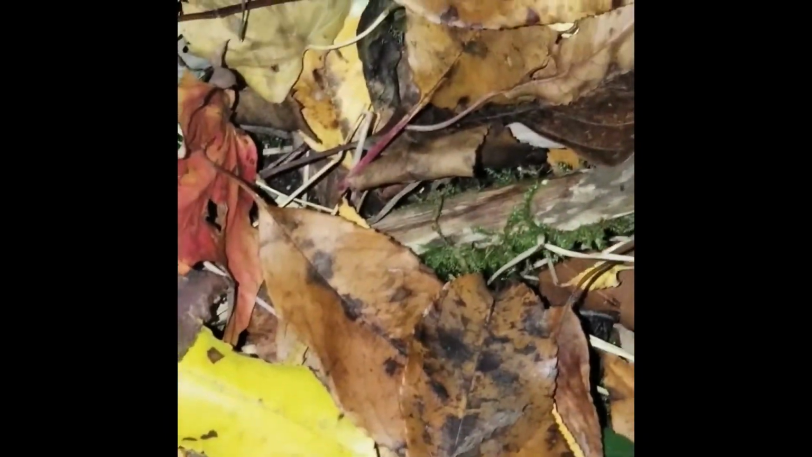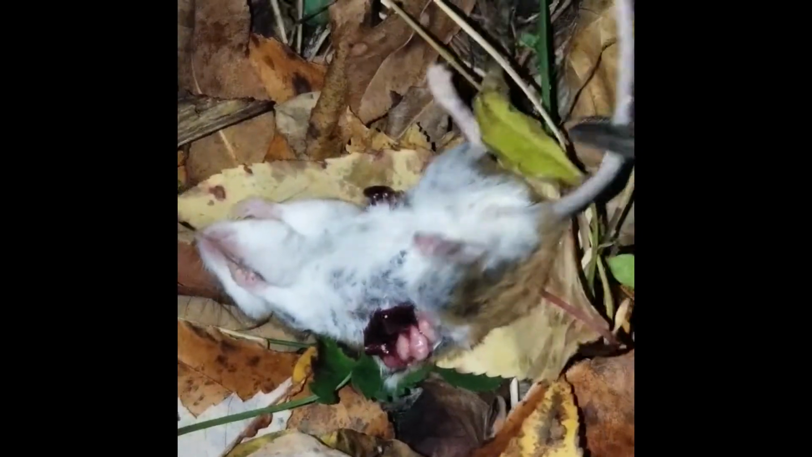Okay, found the first one. He's down in the bushes here. Focus in, there you go. Let's see. Through and through, right through his side. Yeah, through and through. Okay, that's one.